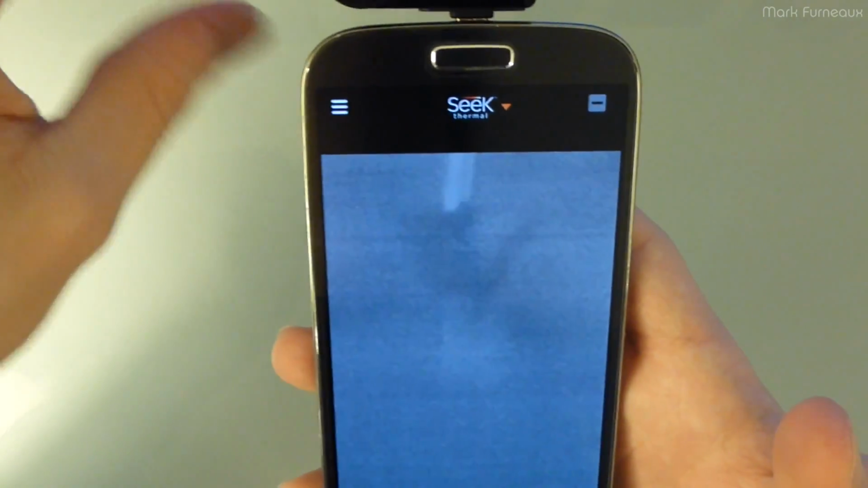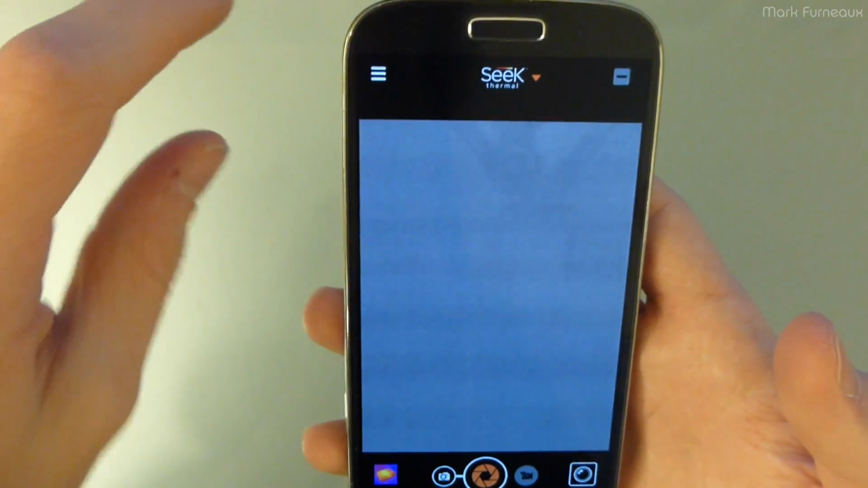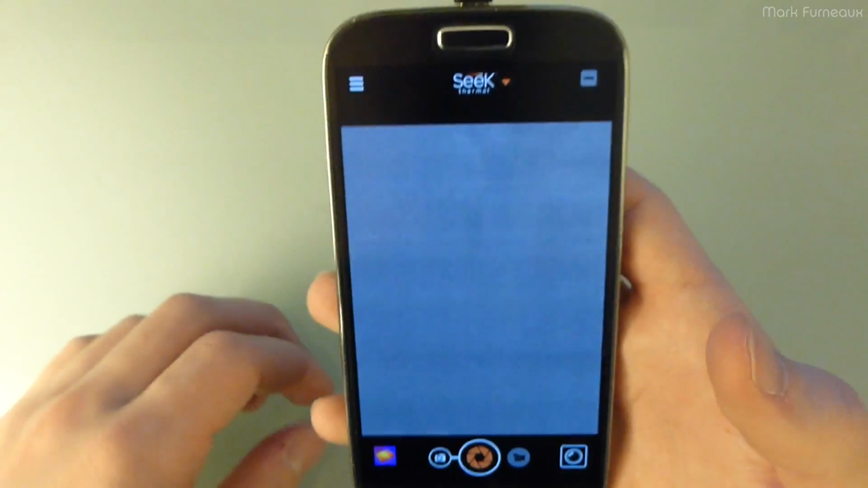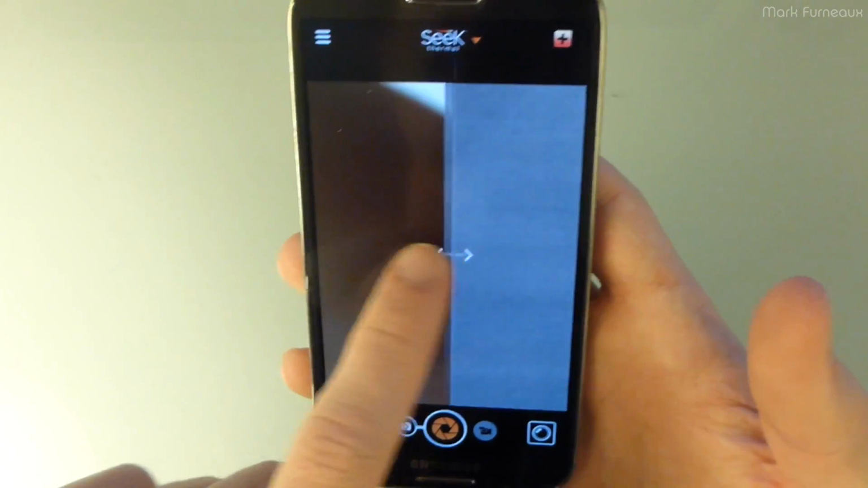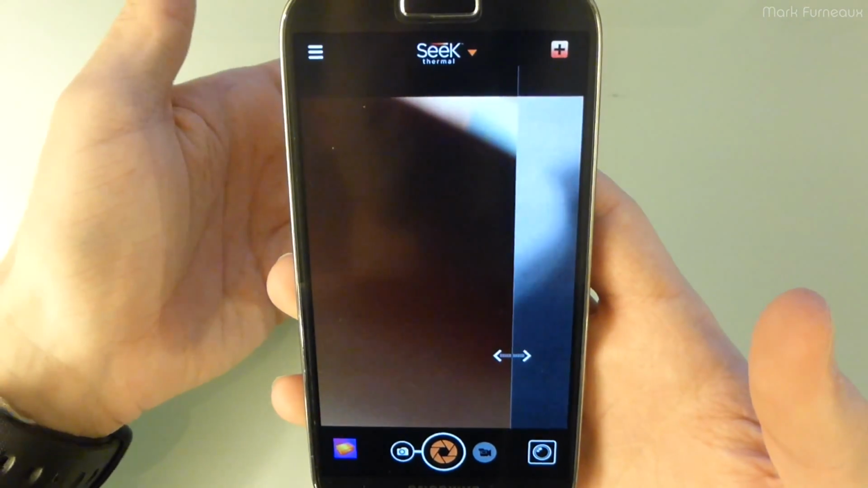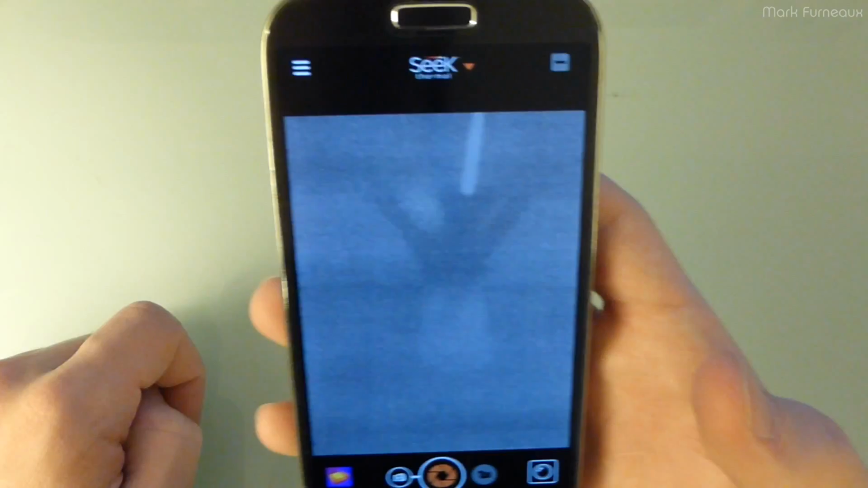You know, you turn the knob and you don't really get to see what you've done until you've gone too far and you overshoot. So it takes a little bit of getting used to get it focused right. But the app really doesn't have very many features. It allows you to switch between the visible camera and the thermal camera, but it's pretty much useless on 99% of the phones that I've seen this used on, simply because of